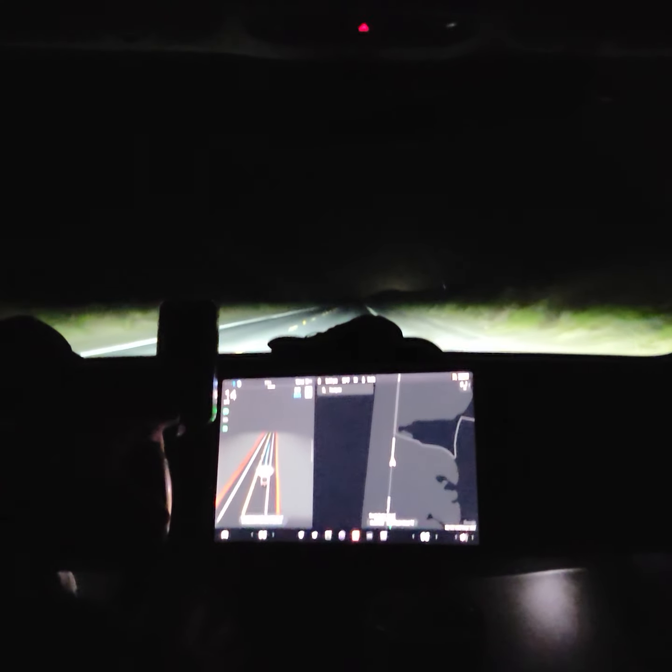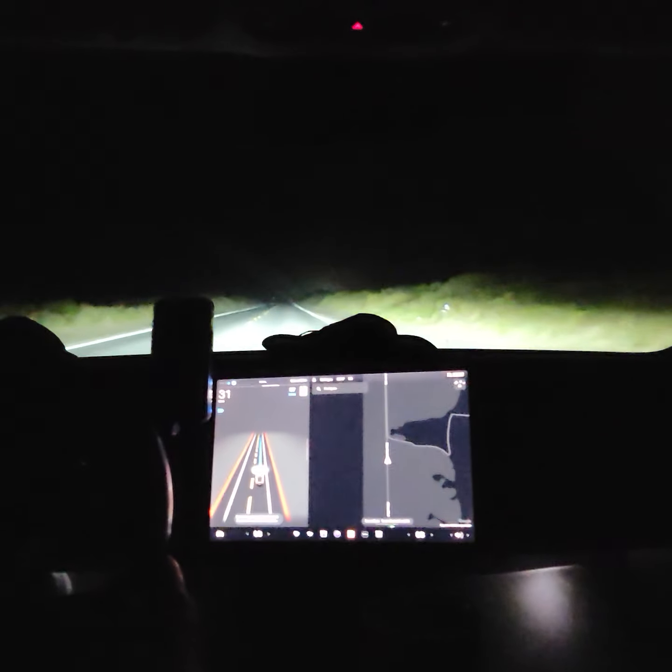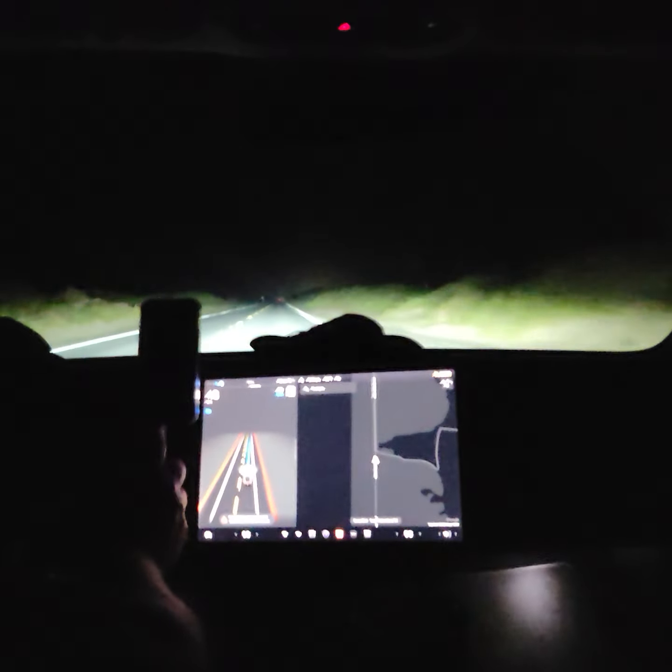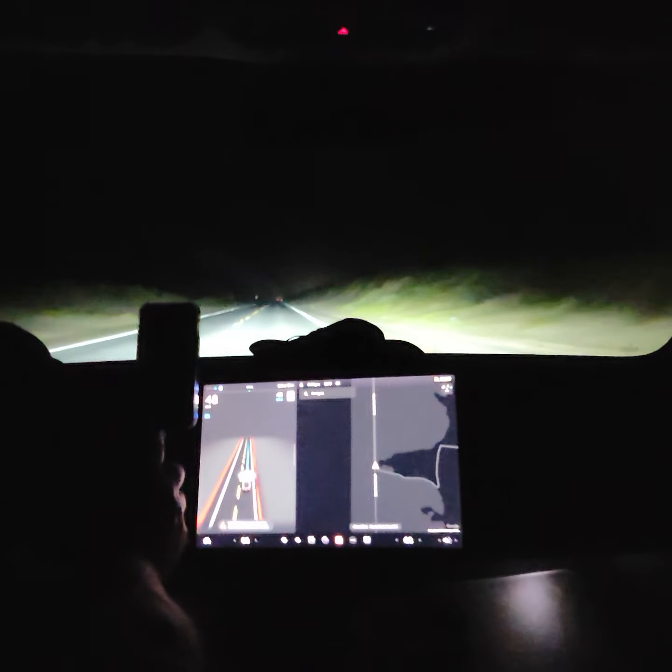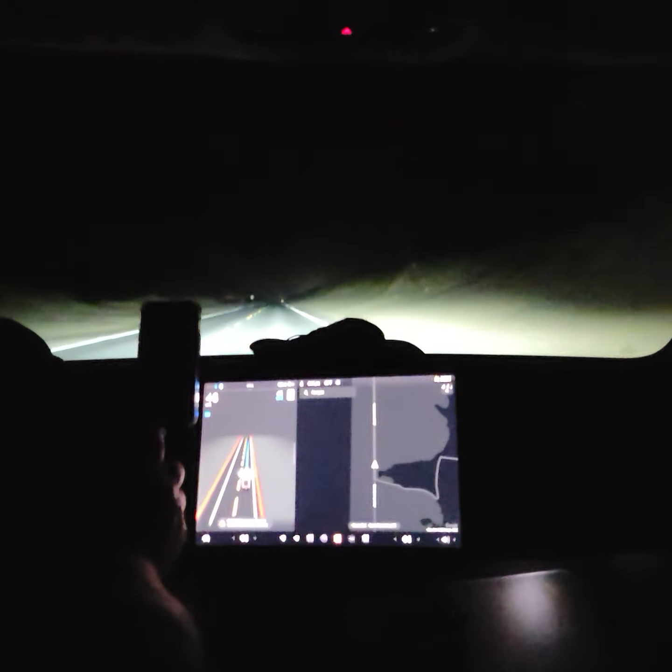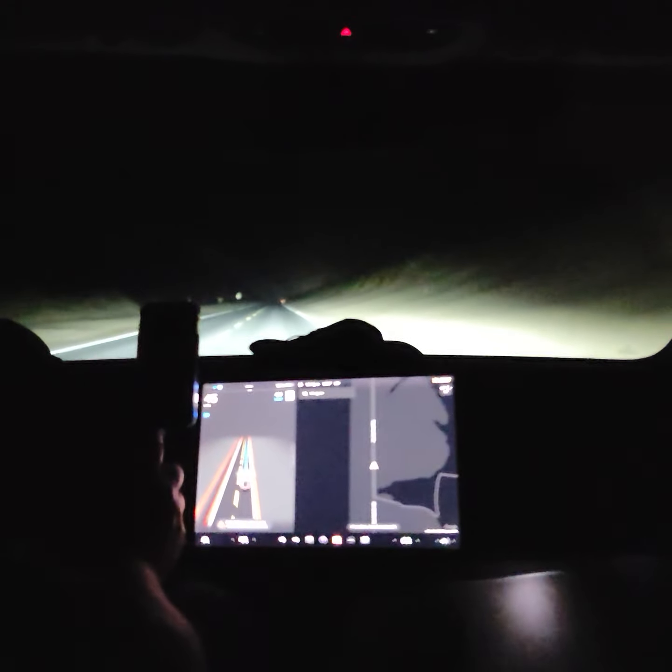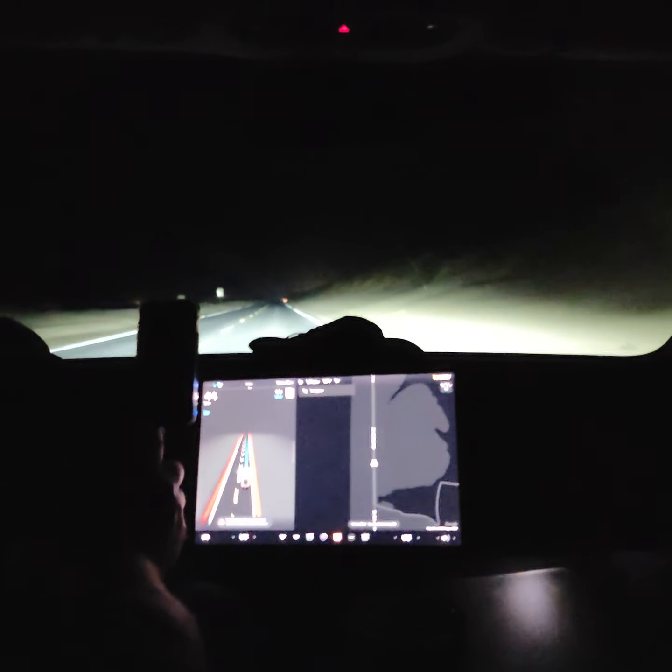We'll engage full self-driving here. Wildlife on the island, coyotes, rabbits, everything else running around late at night.